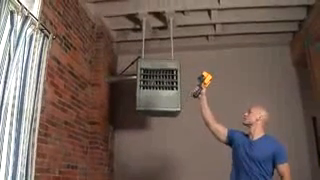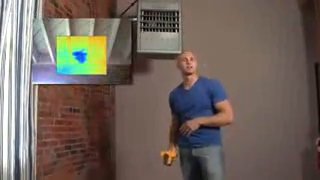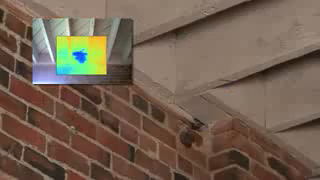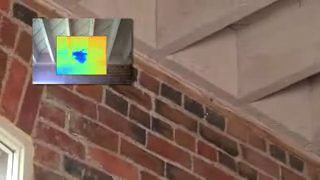Moisture. Now while the new roof is doing its job keeping water out, this old brick wall is letting moisture in. If we didn't find that now, it would have caused some major problems and major expense down the line. That's where a good inspector with the right tool can make a real difference, and that's the kind of service you can build a business around.